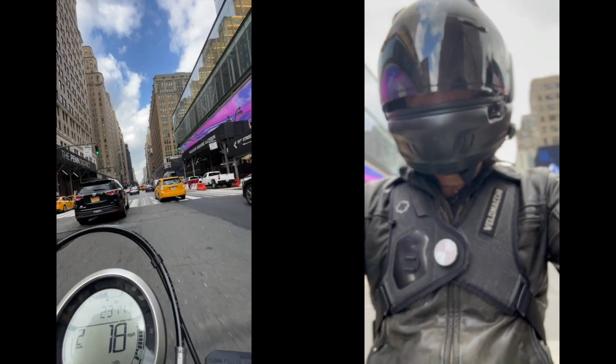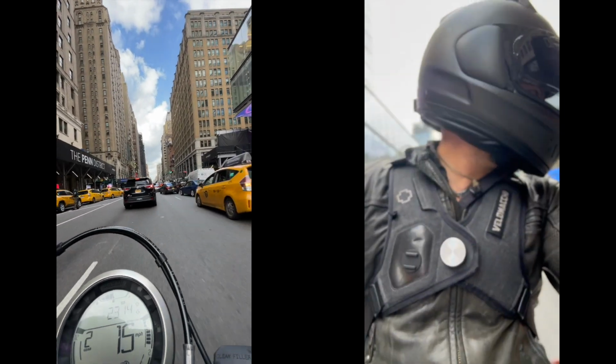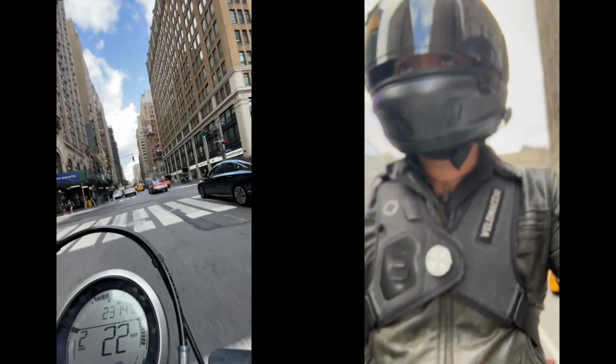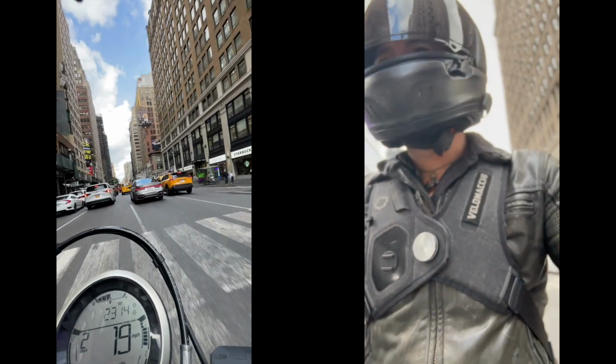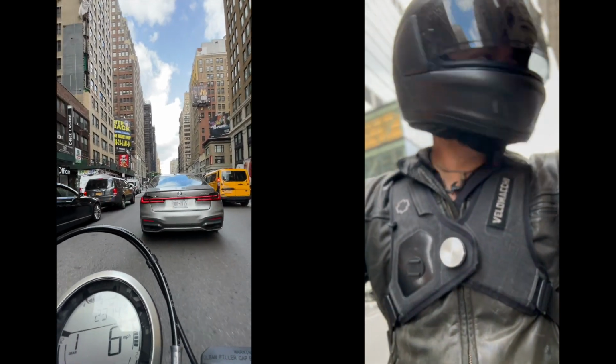Oh yeah, that's right. That's Penn Station. They changed that big time. I haven't been in there yet since I hardly take trains. Tons of cabs here, so I'm always on the lookout, and they're always jumping everywhere. As you can see, everyone's just fighting to get space here.